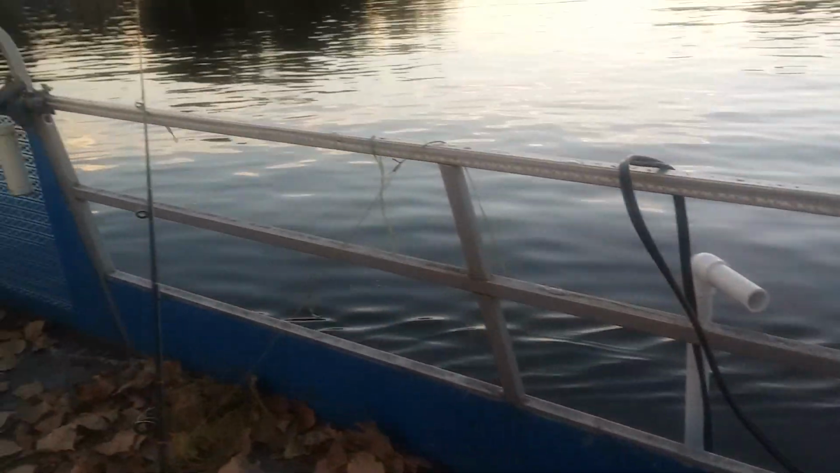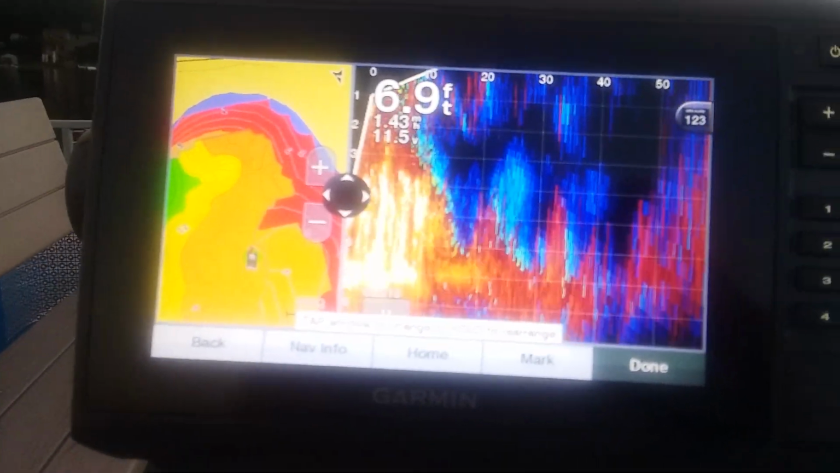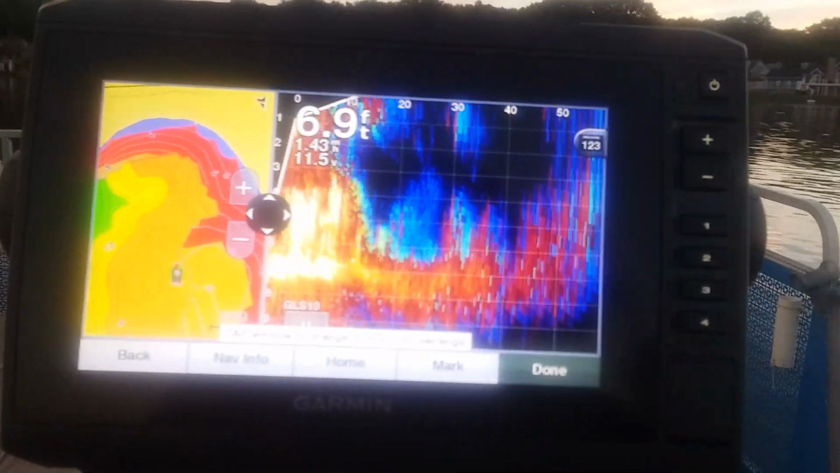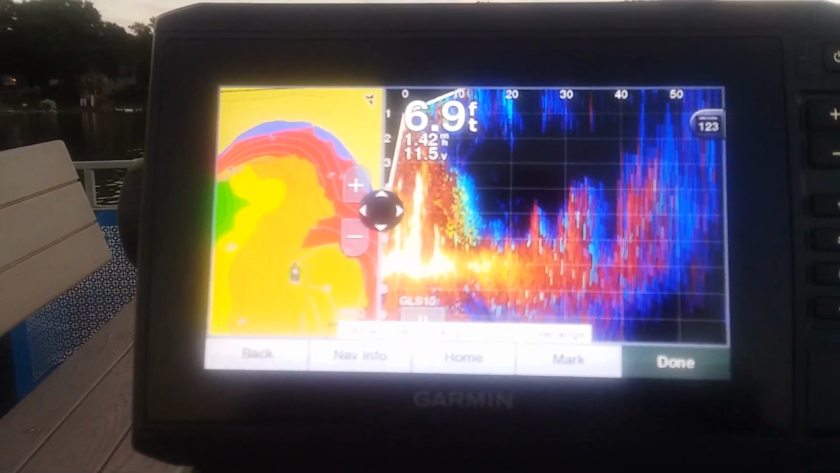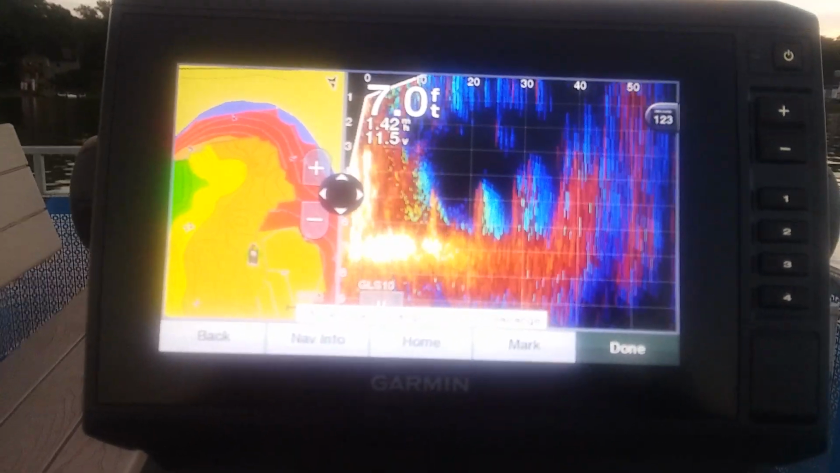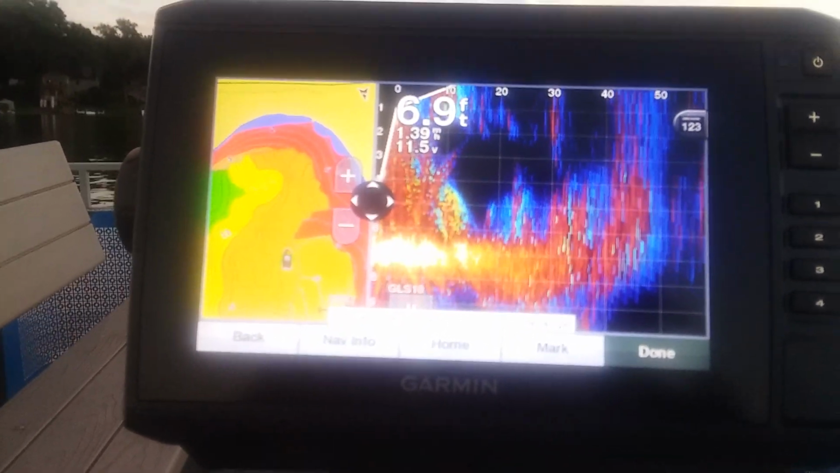Alright, now that that's mounted on the side of the boat, where I can easily turn it either behind the boat, or in front of the boat so my wife can catch fish, behind the boat for when I'm trolling so I can see my lures and see how fish are reacting to it. I get all that stuff rigged up. I come down to the boat, hook it all up.